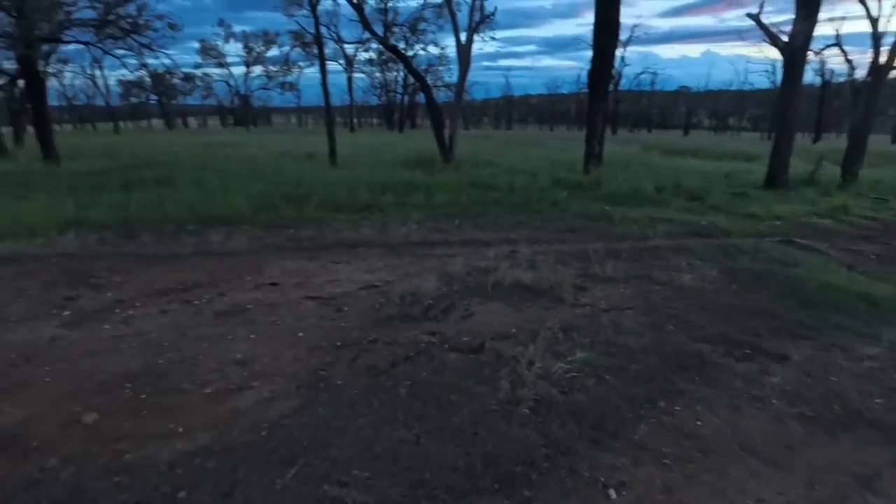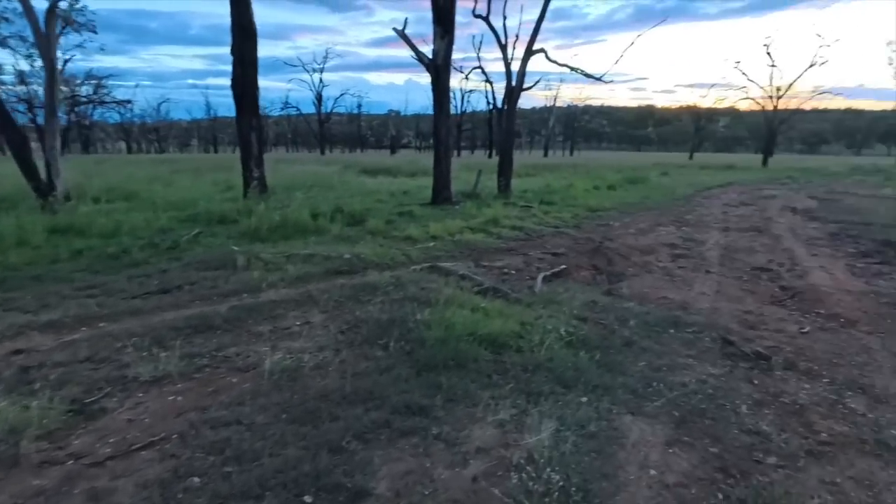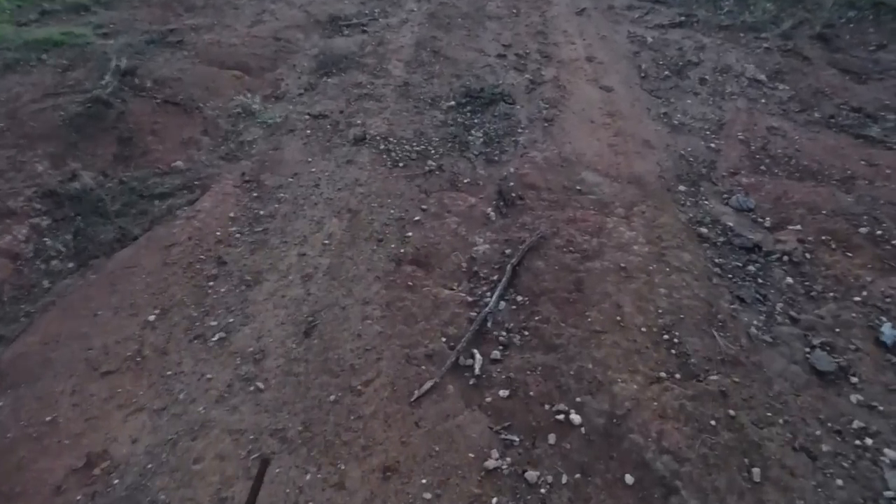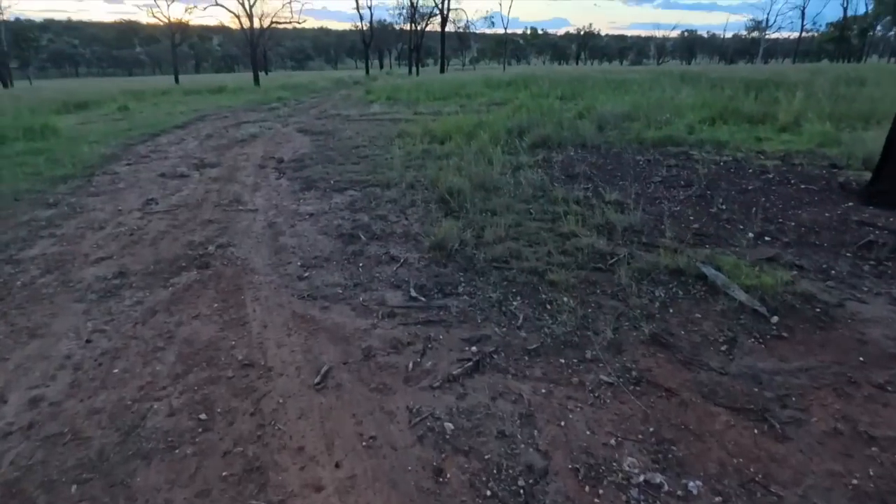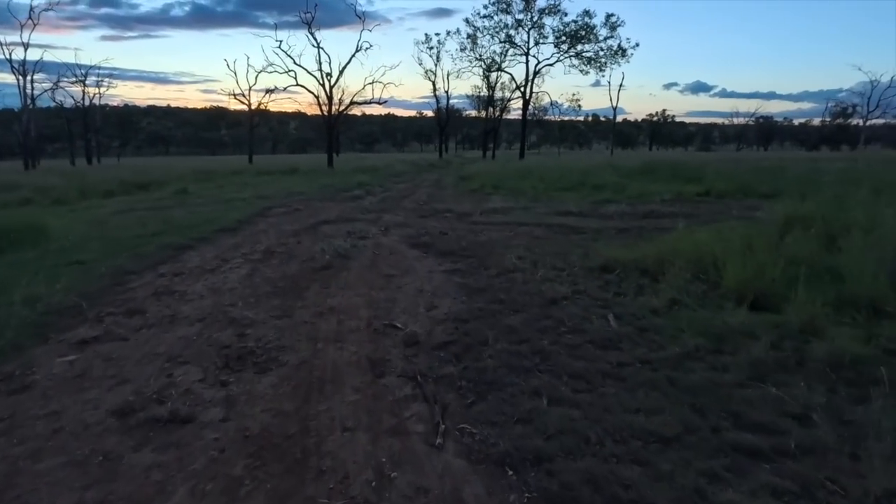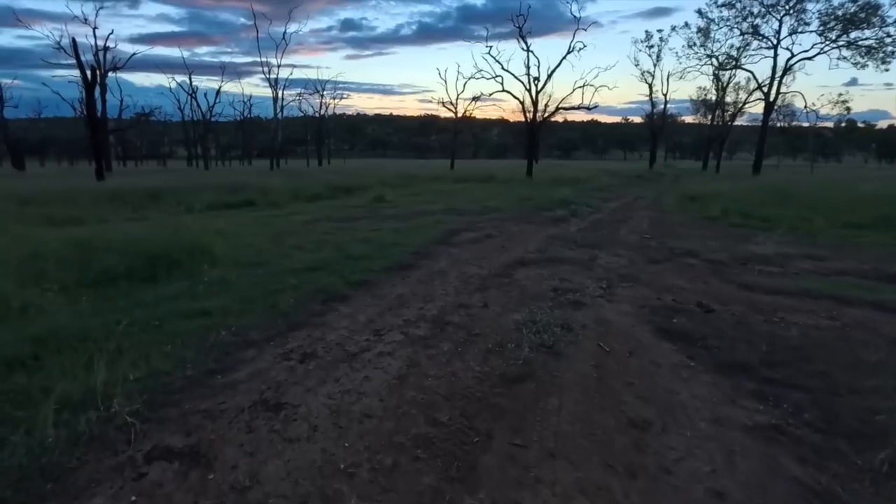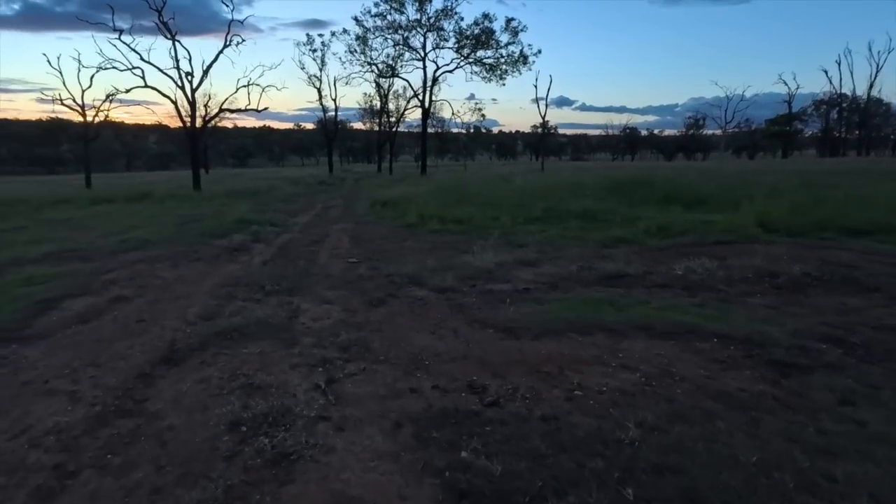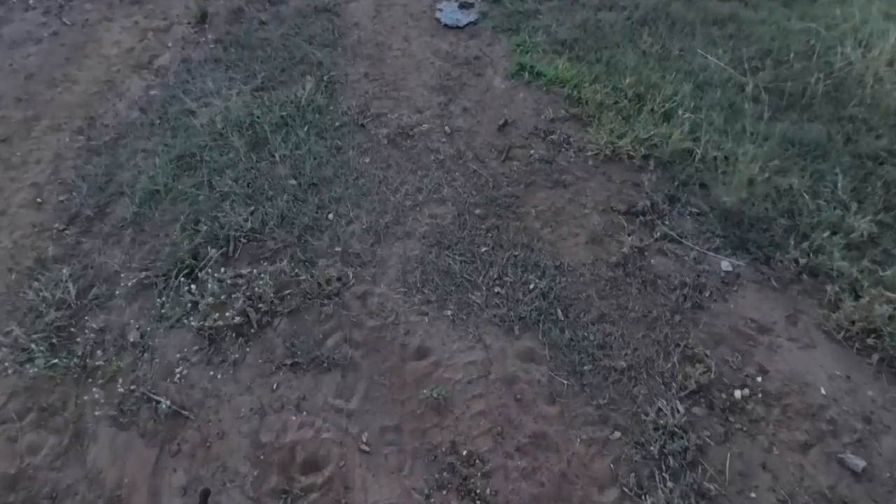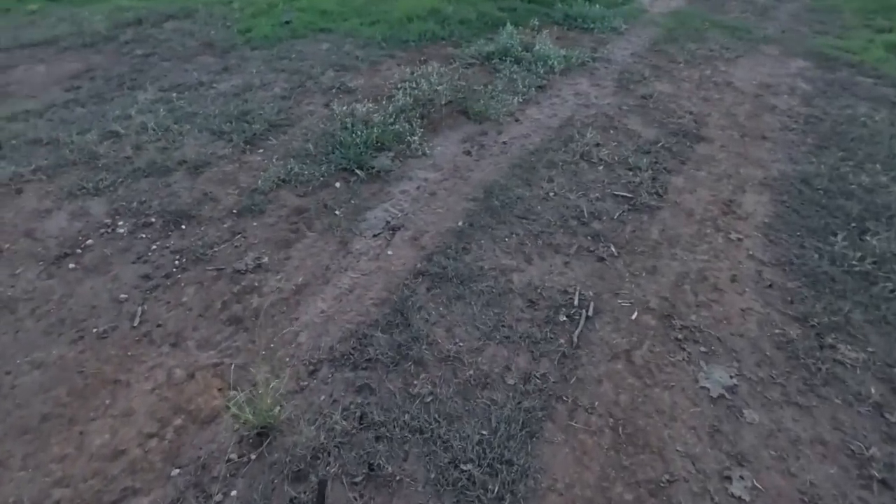Okay, I've just parked the bike back there. I'm going to walk into this gully system. The wind has dropped off, which is good, because the trouble is the breeze is still blowing that way a bit. It's nowhere near as hard as it was, so if I can come down here and set up where I've got a good overview of the whole show, I should be able to